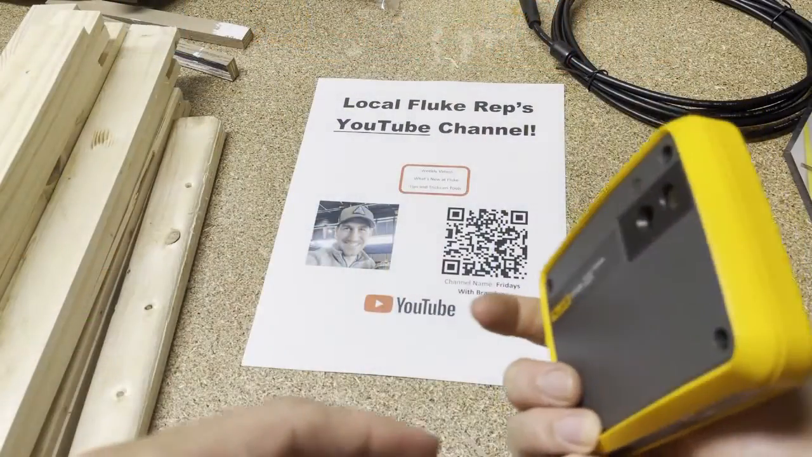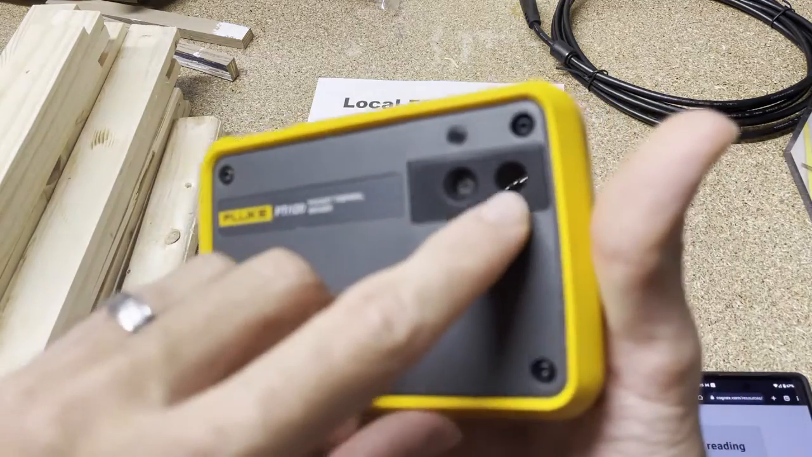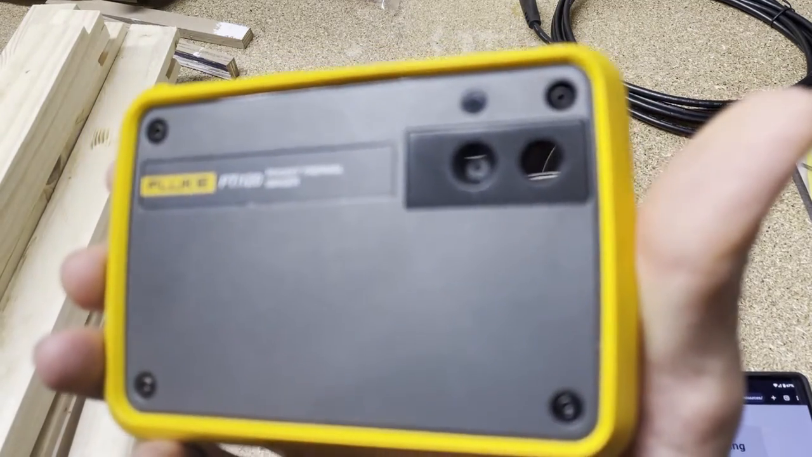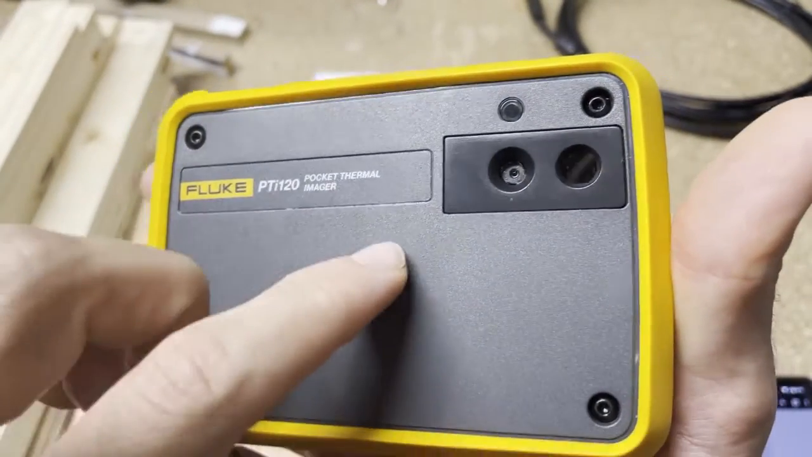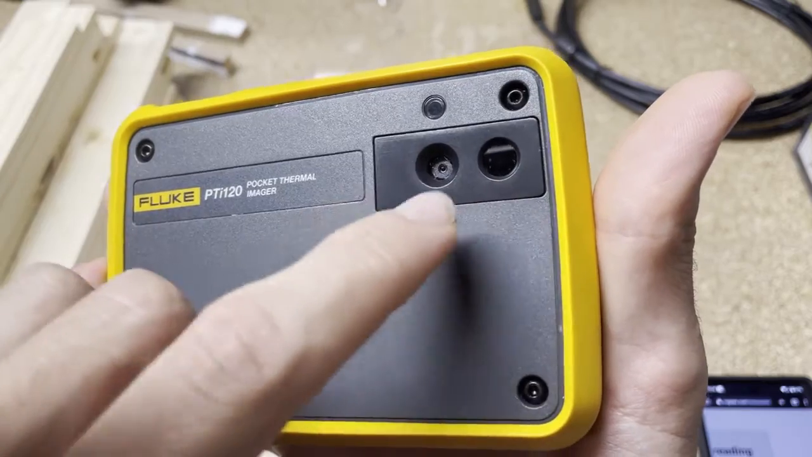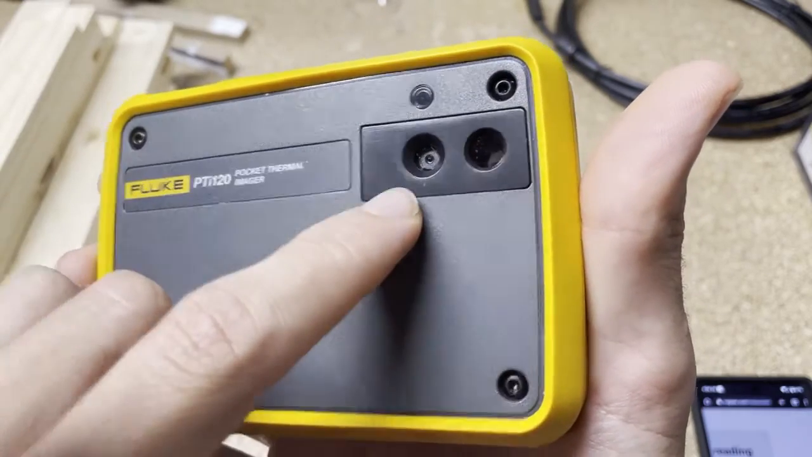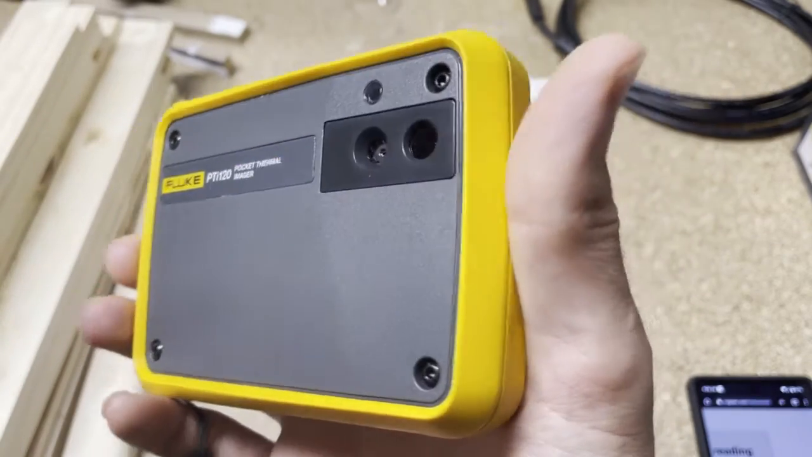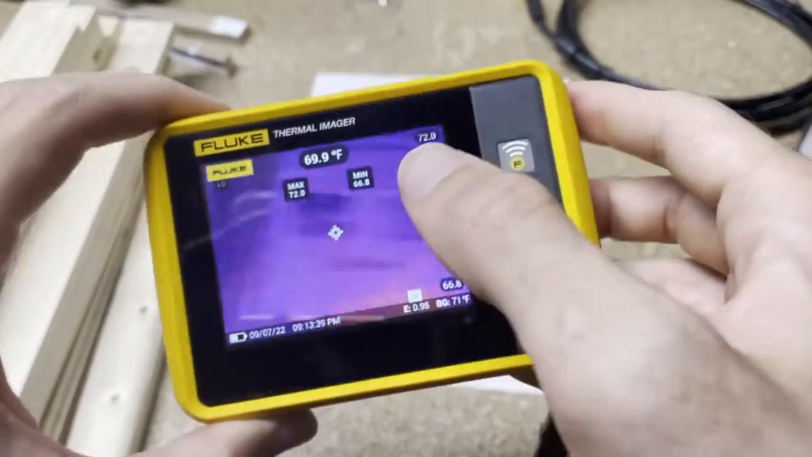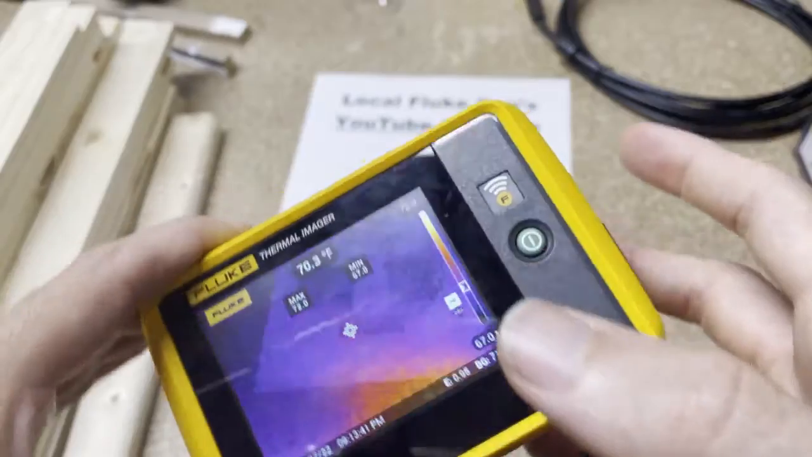This is the PTI120. Obviously, we've talked about this before in another video. We've got a visual camera and we have a thermal camera. The visual camera allows us to scan either a QR code or a barcode. Now, the barcode is not real easy to scan. You have to have a pretty big barcode, and I'll show you later. I got one on my phone.